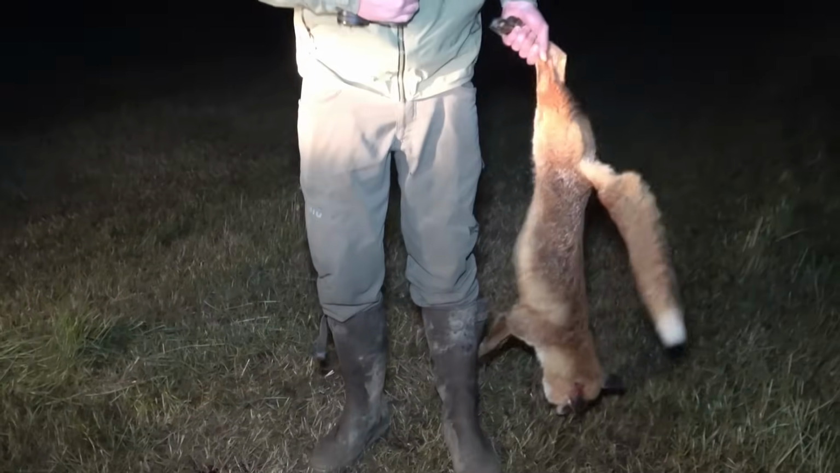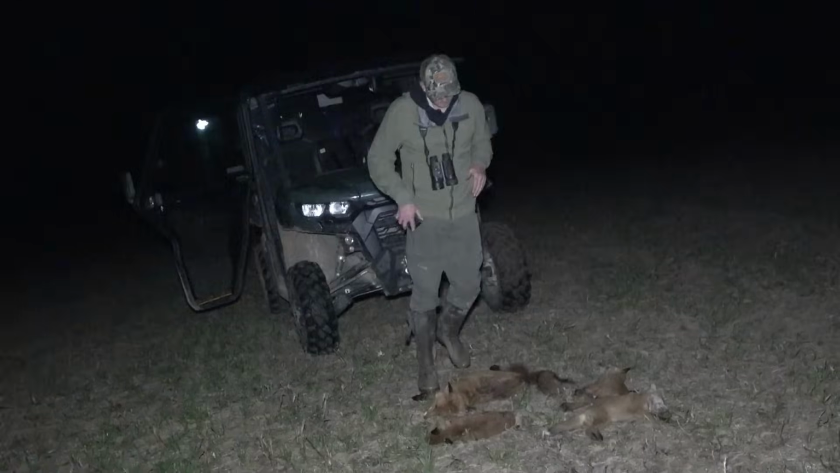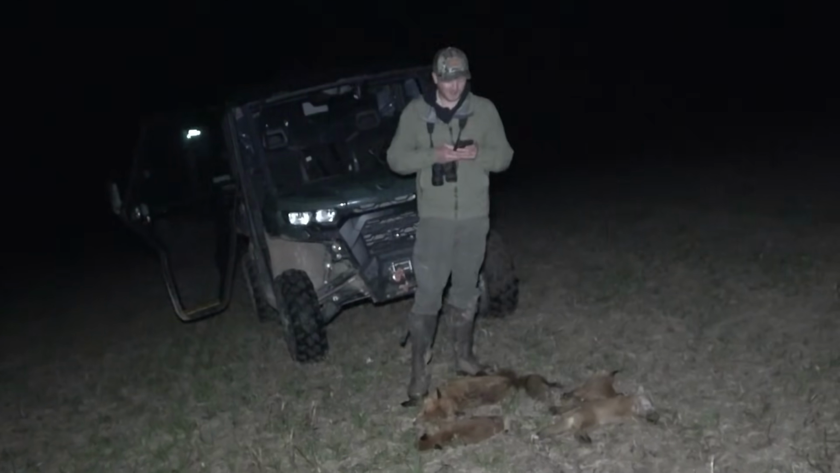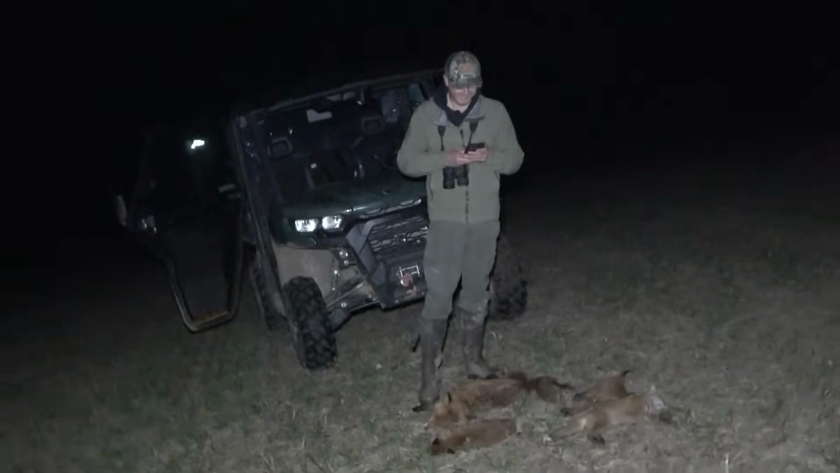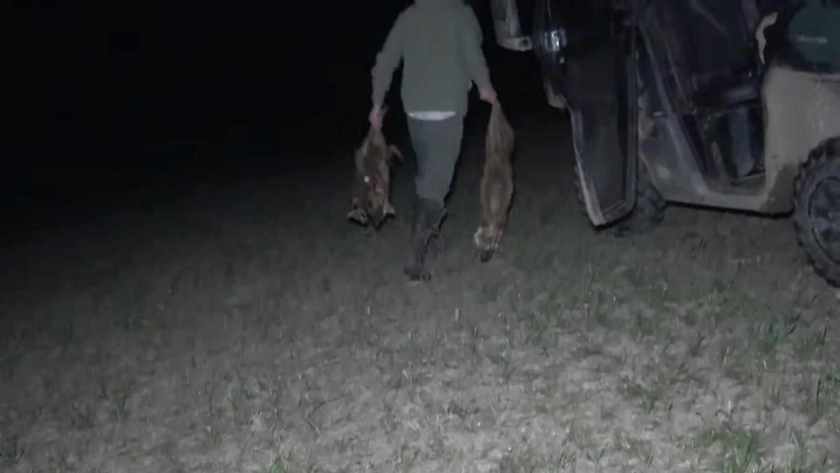Let's go back to that 2-for-1 shot. Tom talks it through. I spotted these down in the valley here, a bit further away, so I quickly swapped the scope over, changed the profile, and bang on the money. I've only ever seen it once before. Someone put a video on one of the Facebook forums, I think it was, that someone shot 2 foxes with 1 shot. I don't know what calibre that was.